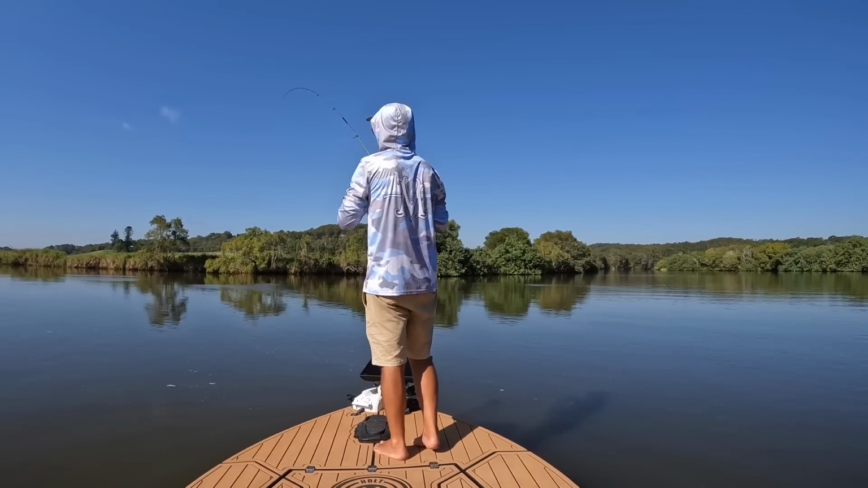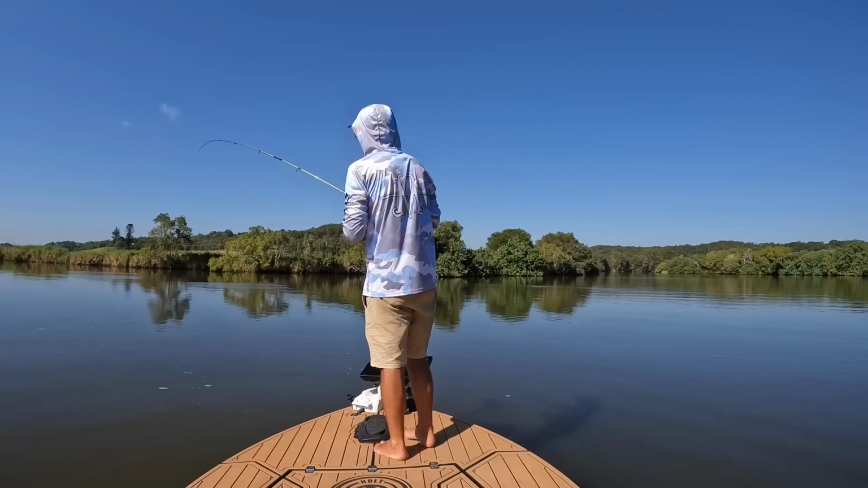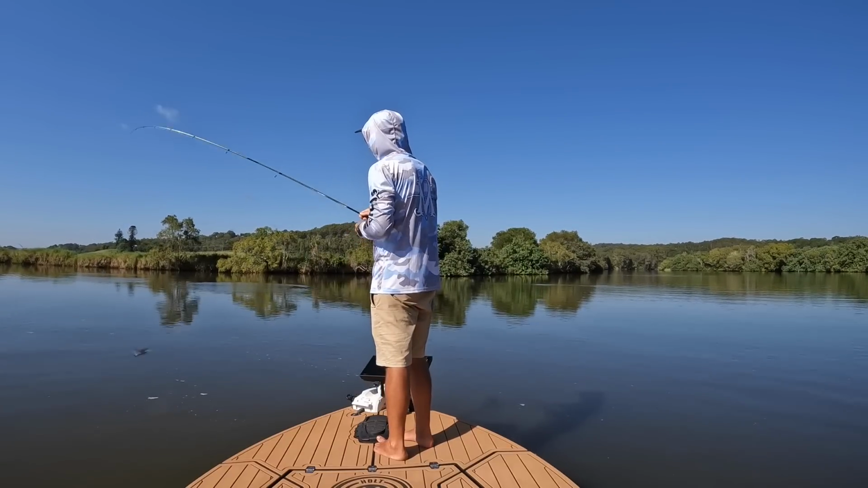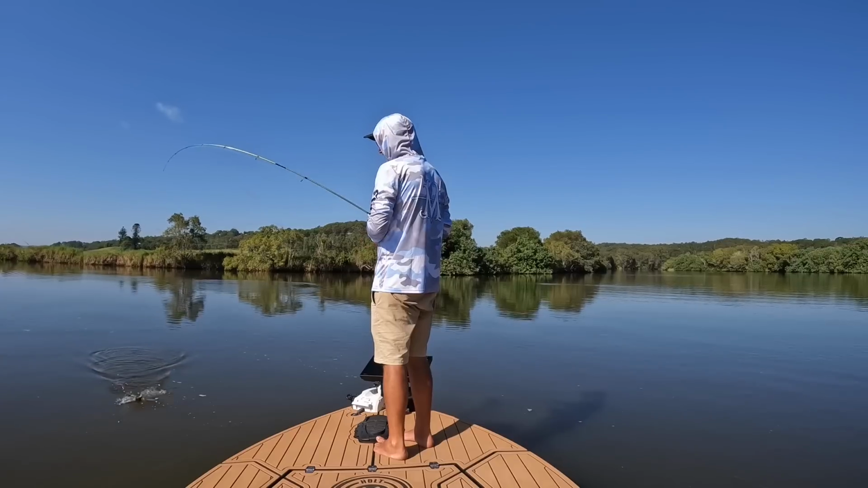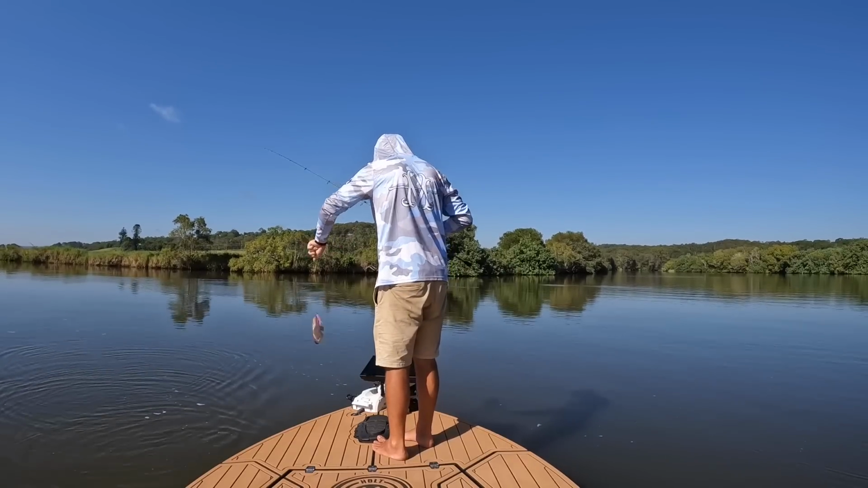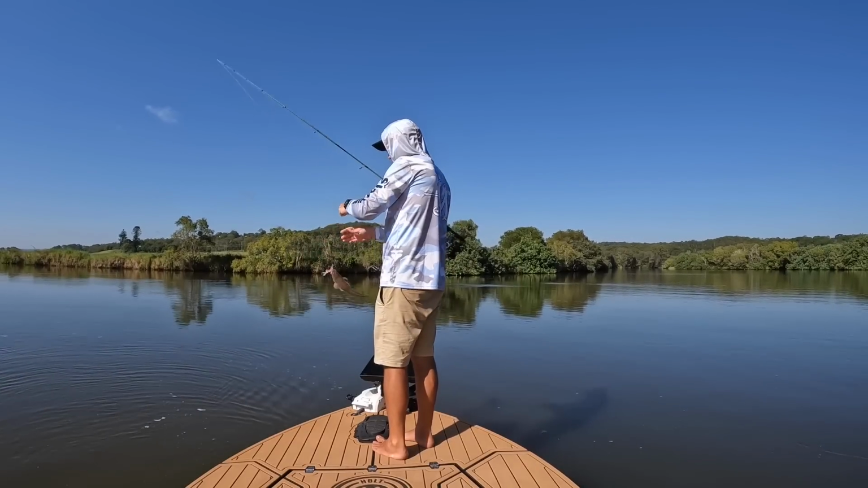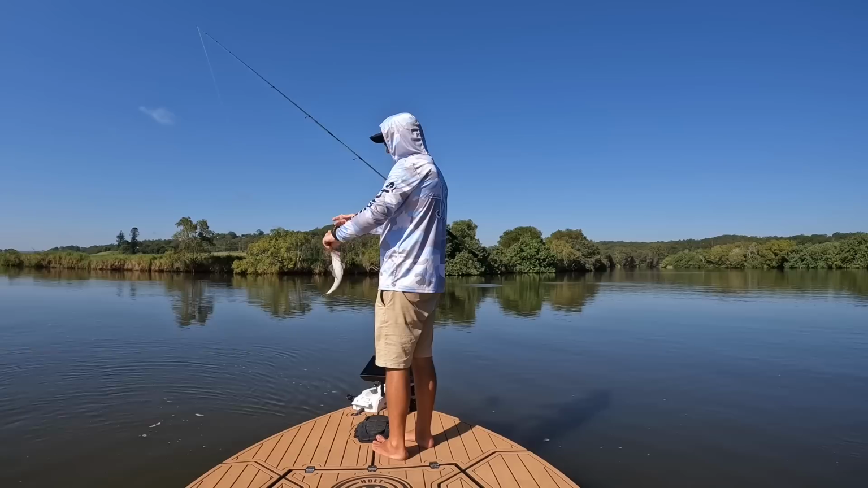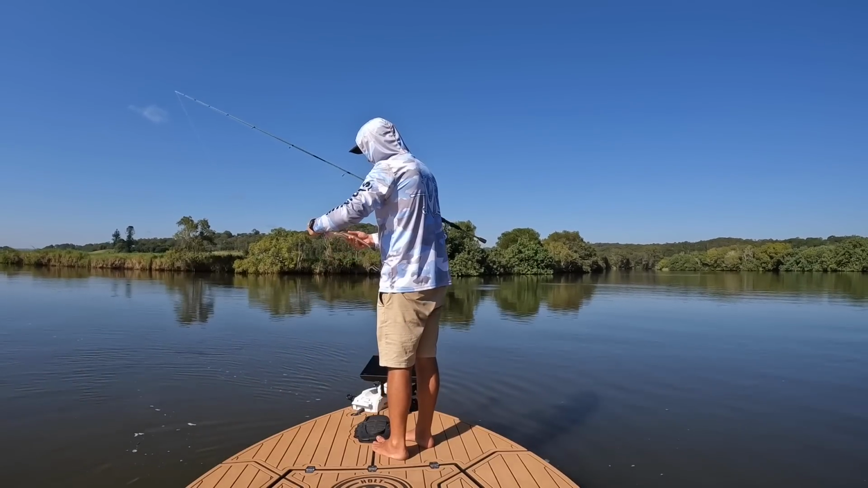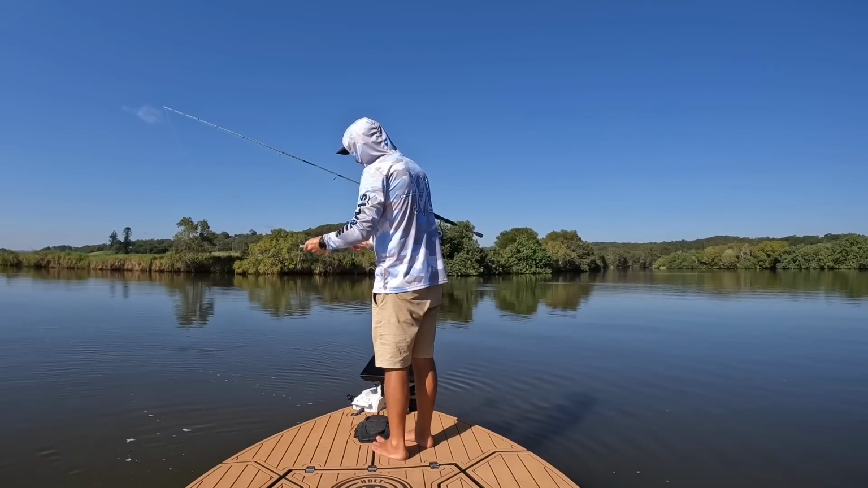Oh, he hasn't even felt the bite. Little flatty again. Little flatty. Looks like they're feeding on the side though.